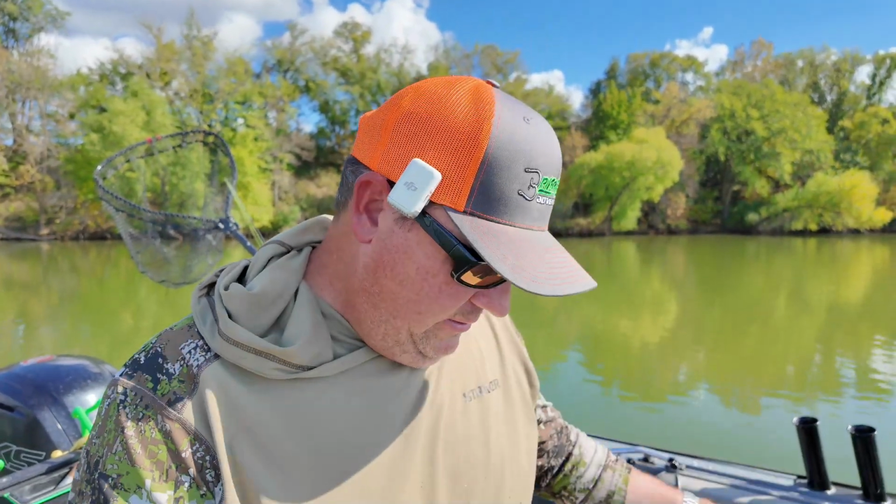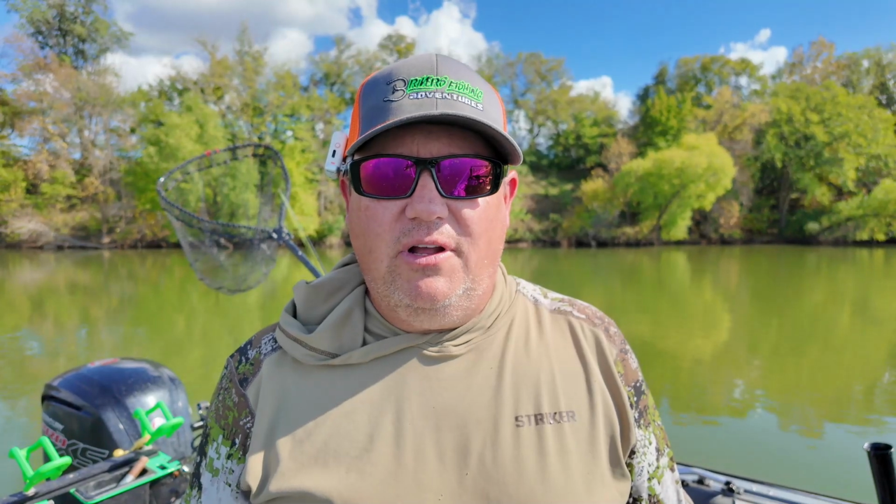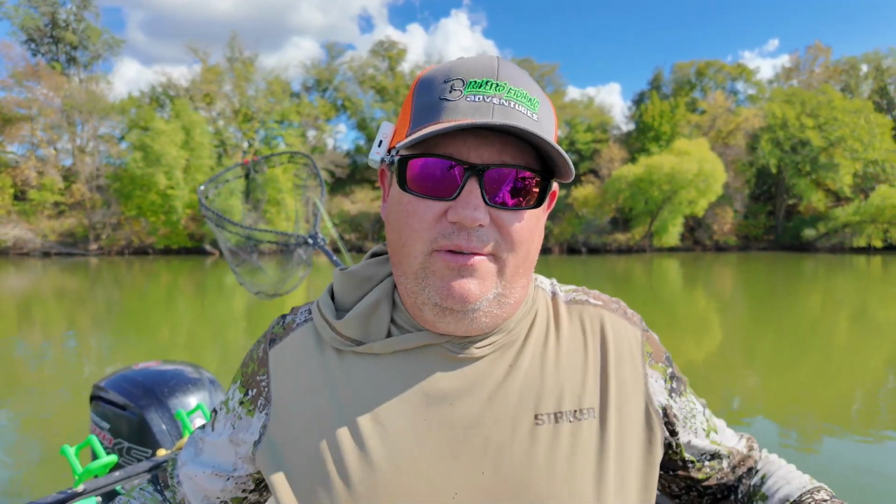I have little, looks like I have little blood drops all over my boat, sticky blood drops from the Jello. So yeah, I'll probably think about that the next time I try it. But it was fun. Caught some fish and it worked. So it was a success.